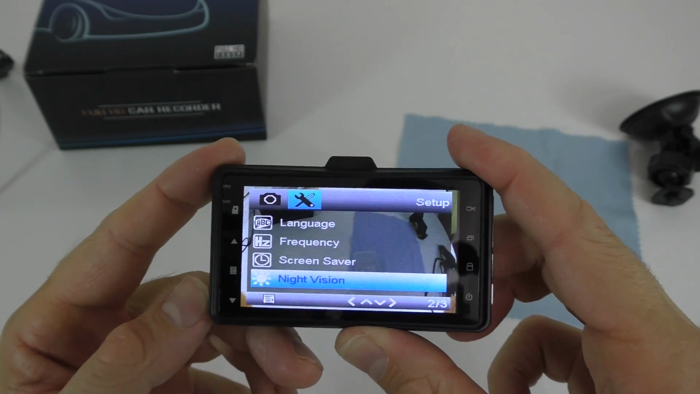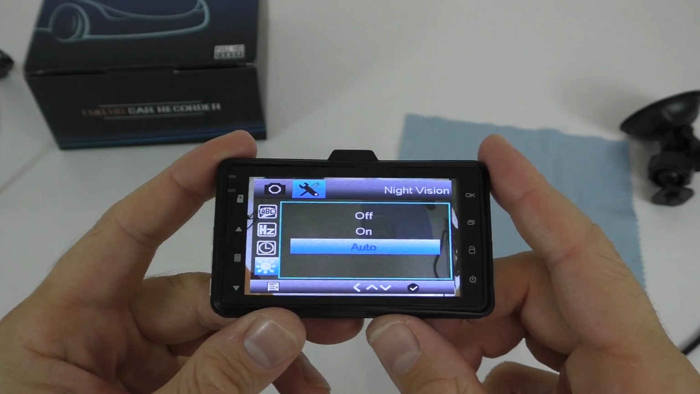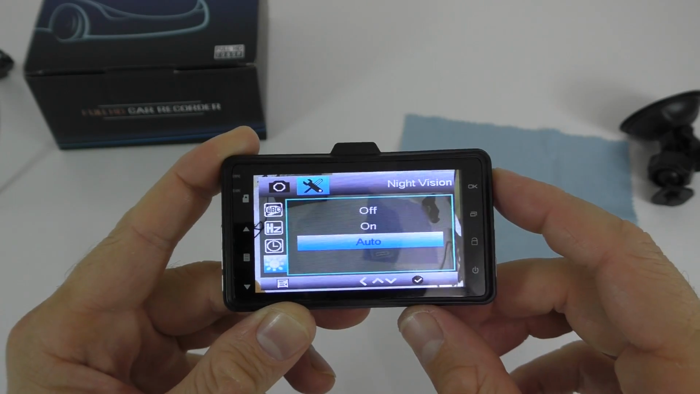And the night vision here, you can have this on or off or on auto. So if you leave it on auto, you're gonna see that the camera will switch to that night vision mode whenever there isn't enough light.